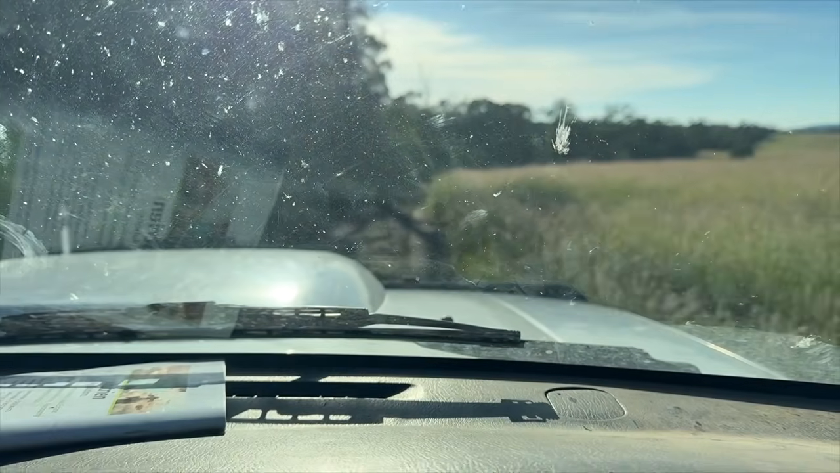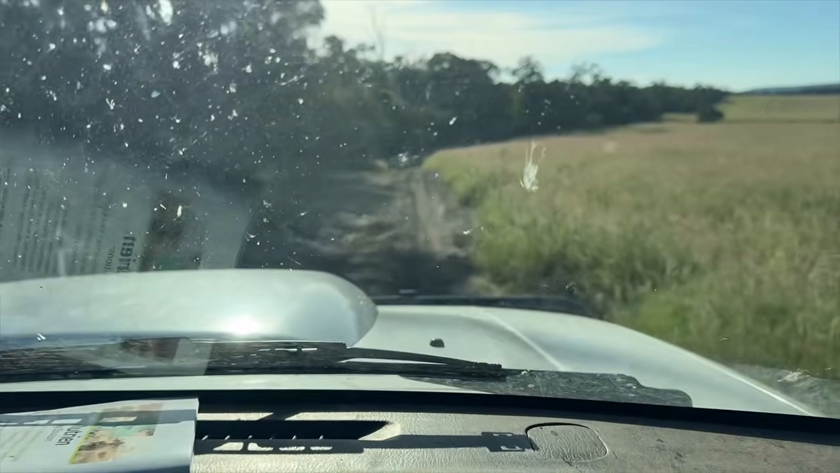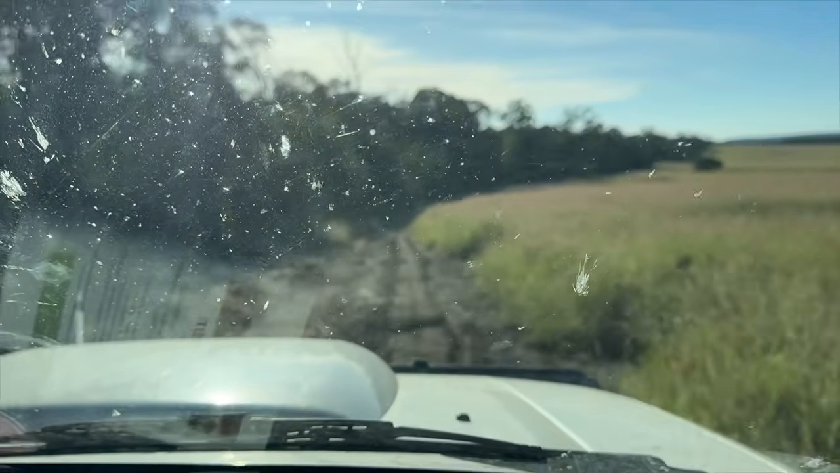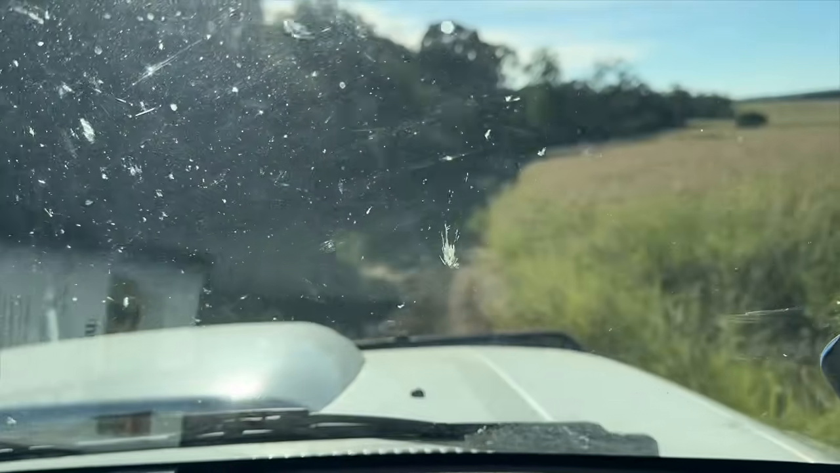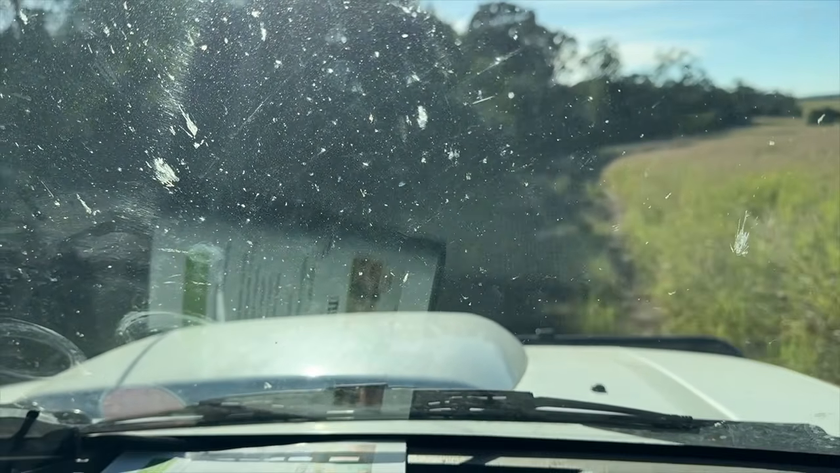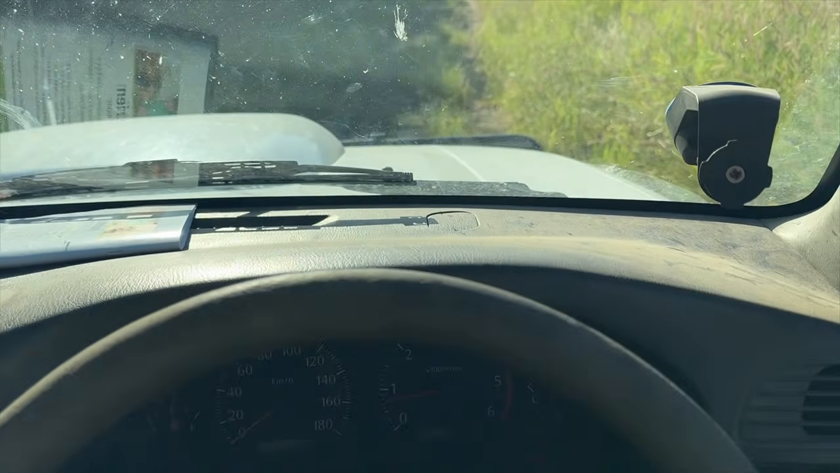Okay. Coming up to the first, most productive trap so far. Has it fired again tonight? Last night. Looks quiet so far.